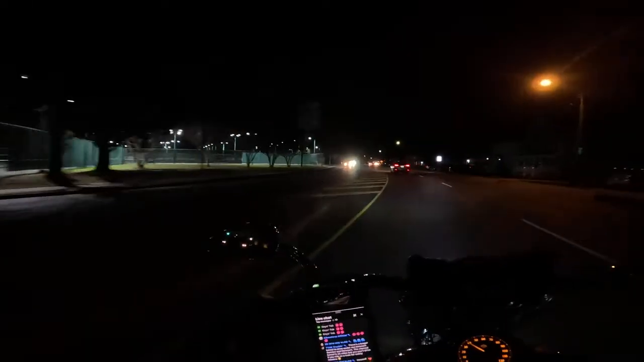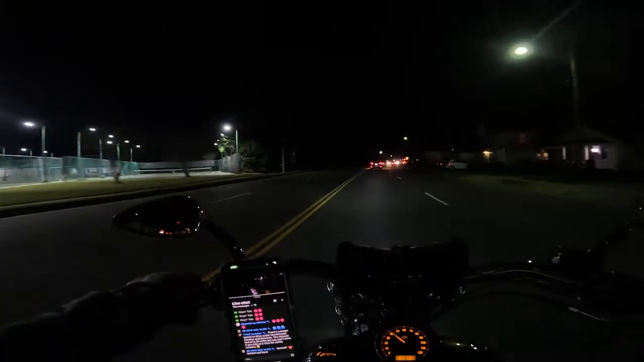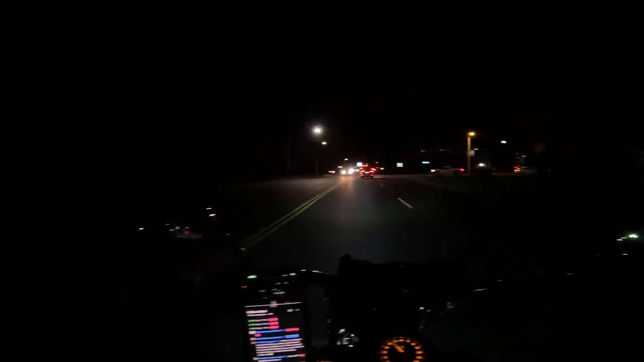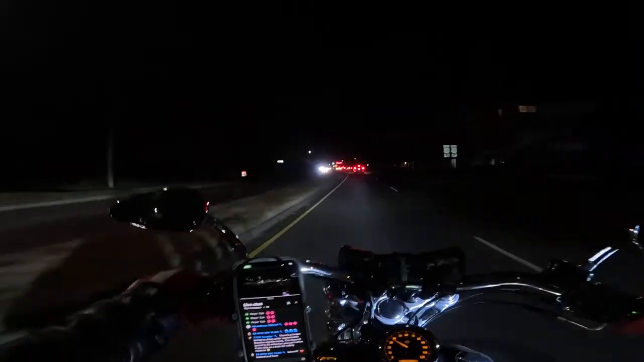Gonna be dark here, not many lights, except for over there by the golf course. Golf course has tennis courts and racquetball. Probably just tennis. Racquetball's an inside thing. Yep, now watch the whew.